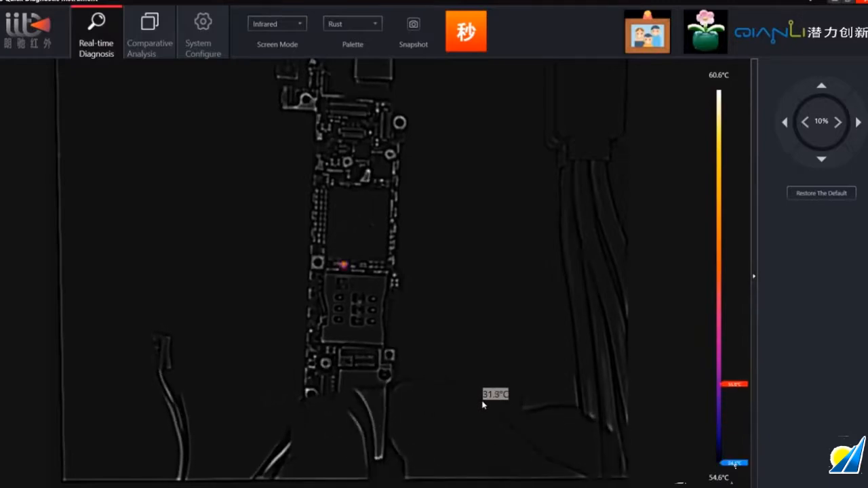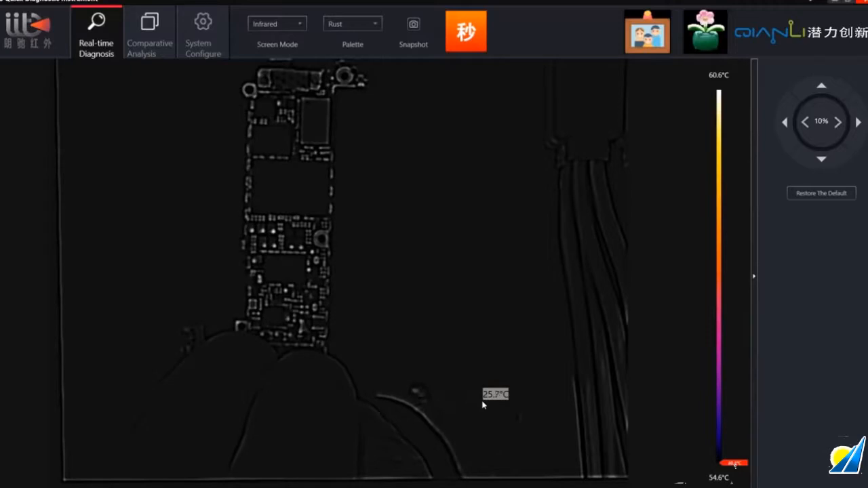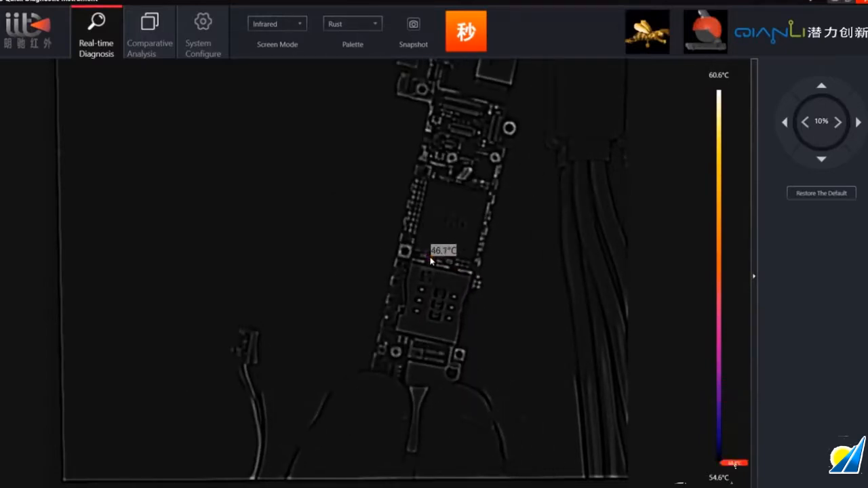Now if we flip this back over, so we get a short on that TriStar, there's nothing from the PMIC or even on that top section. The top section, I would say, would have been coming through the board, through here. So look at that chip there, 55. If we click on that, we can see straight away it's TriStar.